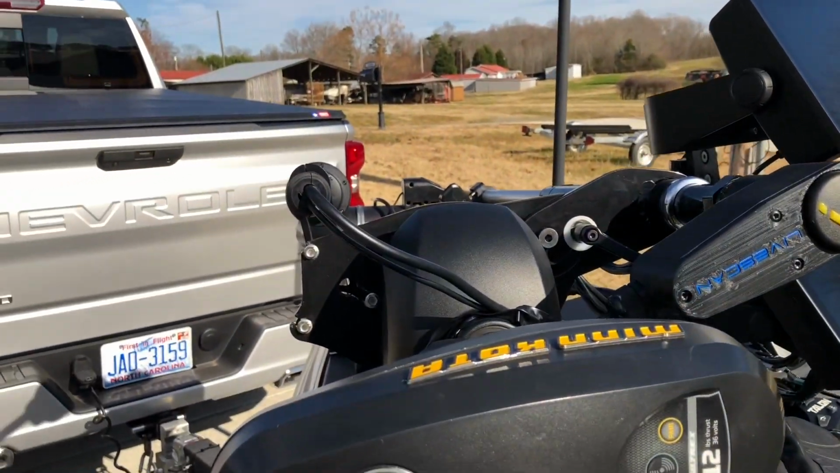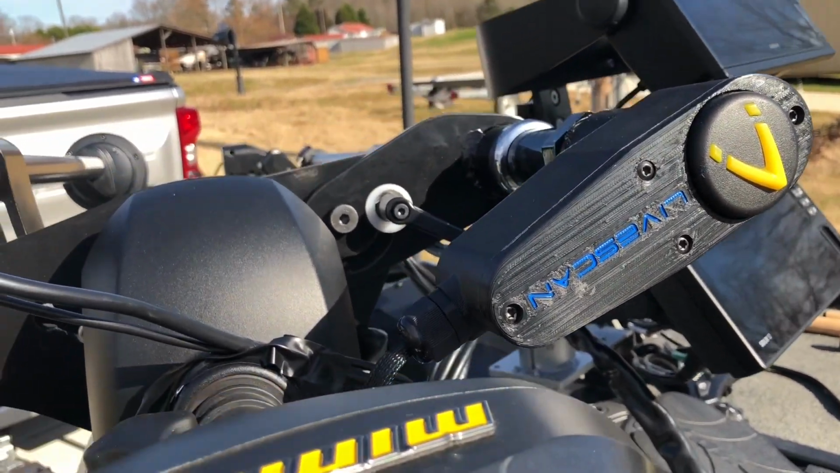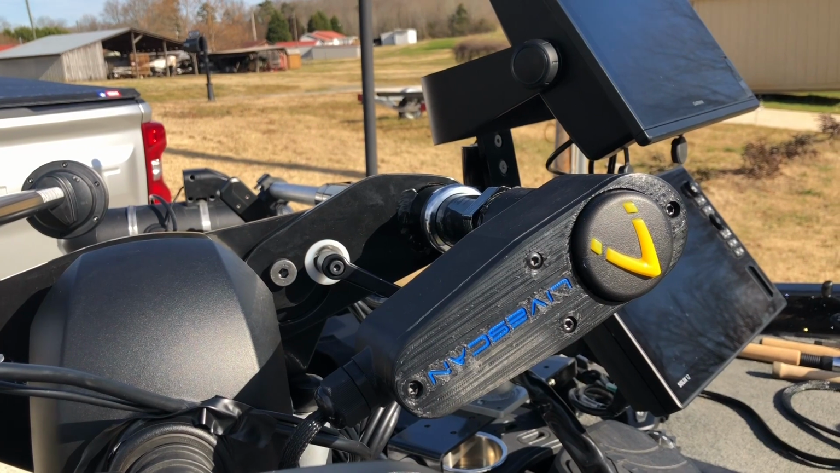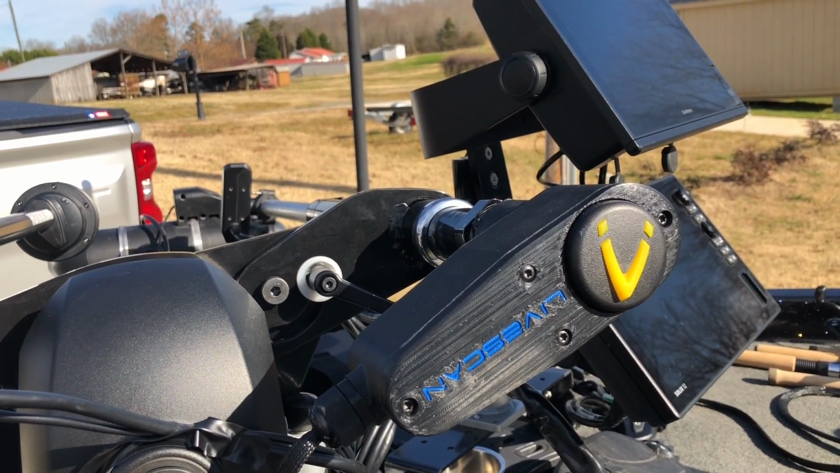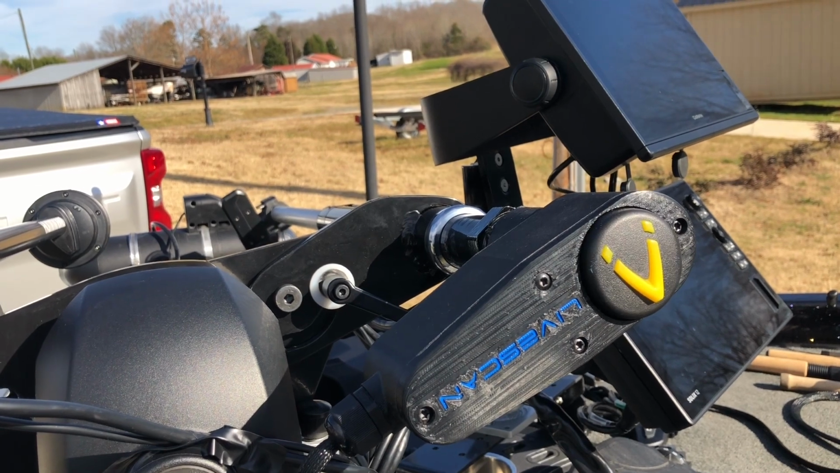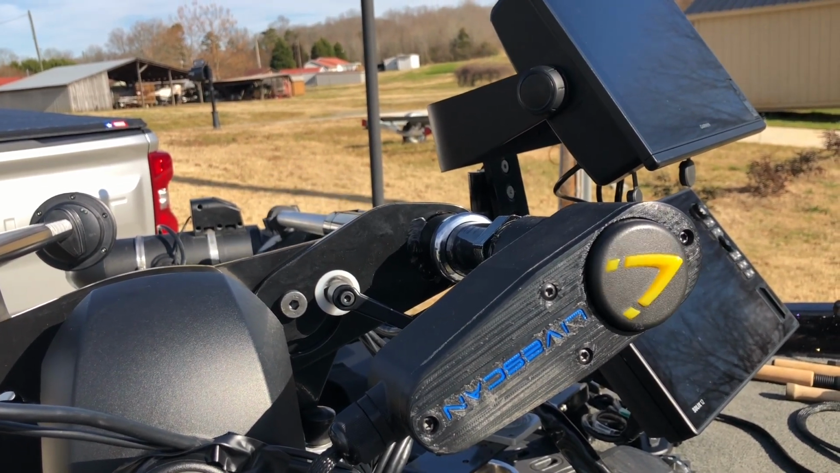All right, I decided to go ahead and get the remote control out so I can show you what the top of this looks like. I'm going to operate it with the remote, so you can actually bring it around, stop it.